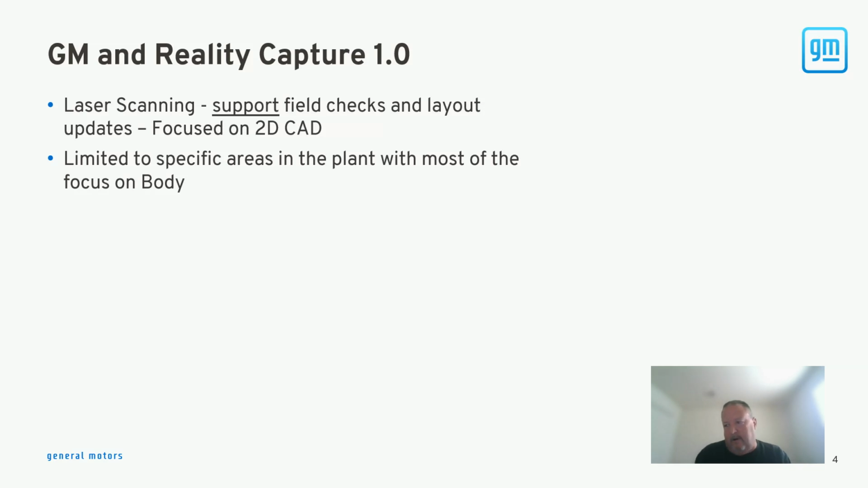As I had mentioned early on in our conversation today, I've been with GM for about 12 years. Prior to that, I still worked with GM in some capacity or another through suppliers. I like to refer to that as really GM and Reality Capture 1.0, because it was the very early adoption of the technology in GM. And I'm sure everybody can understand that a company as large as GM, it's hard to get the wheels rolling.